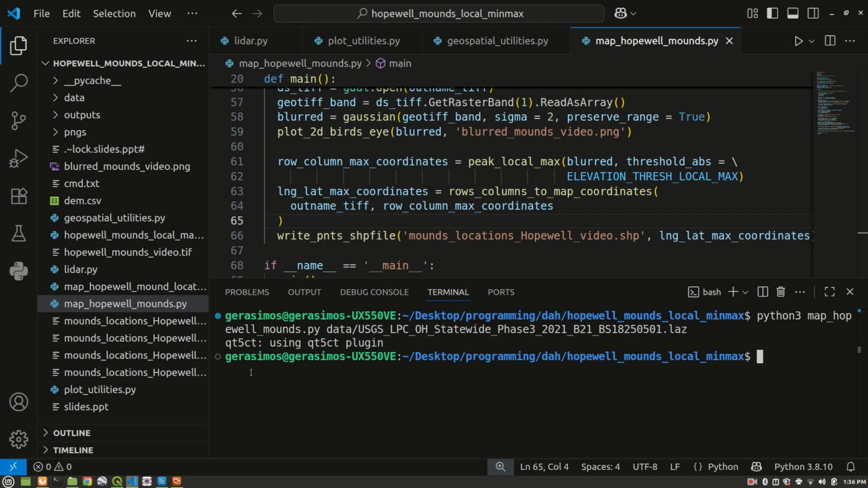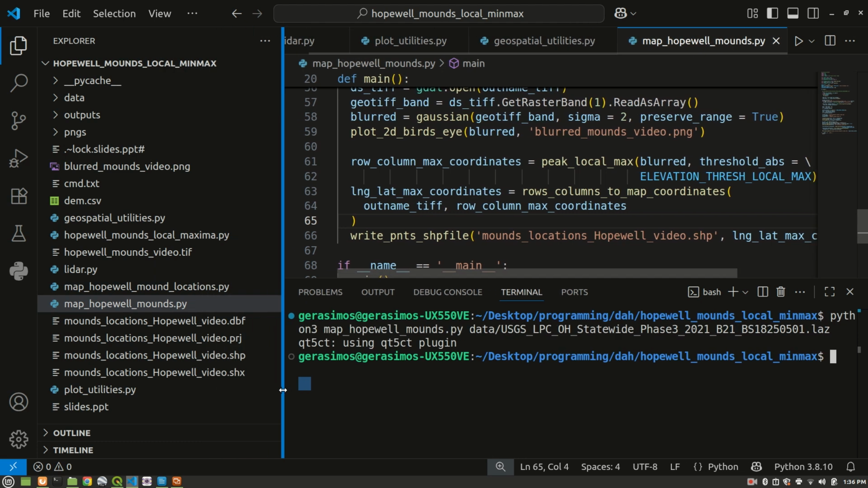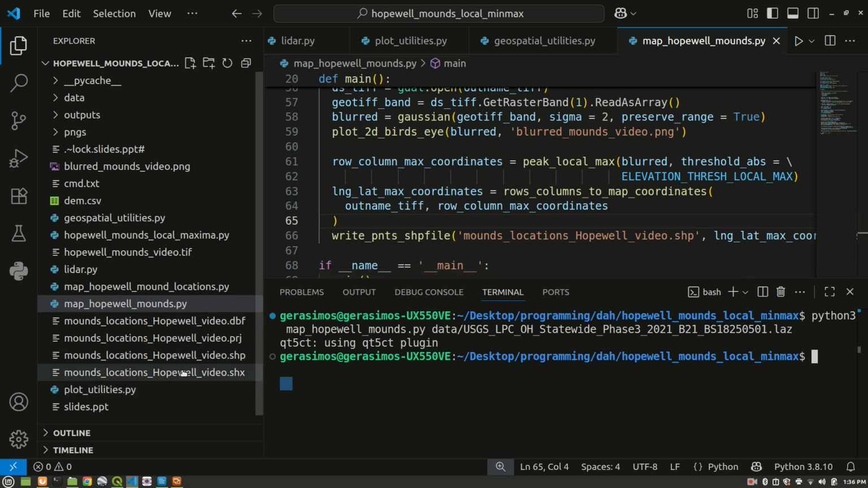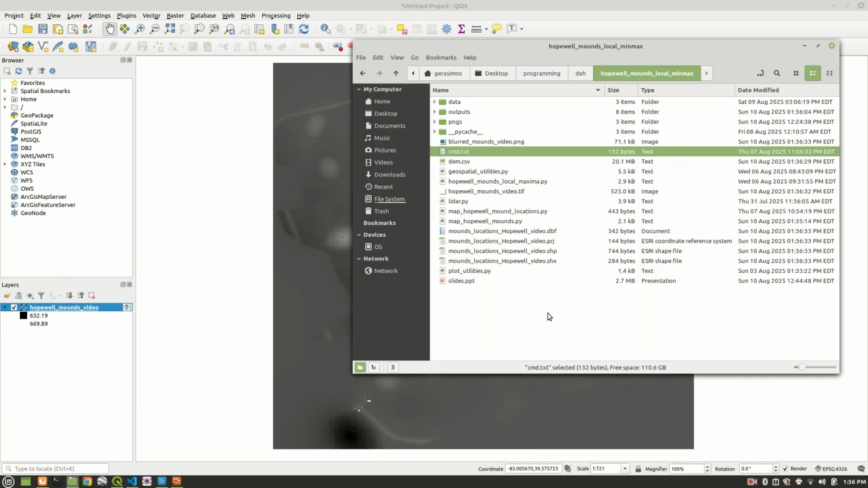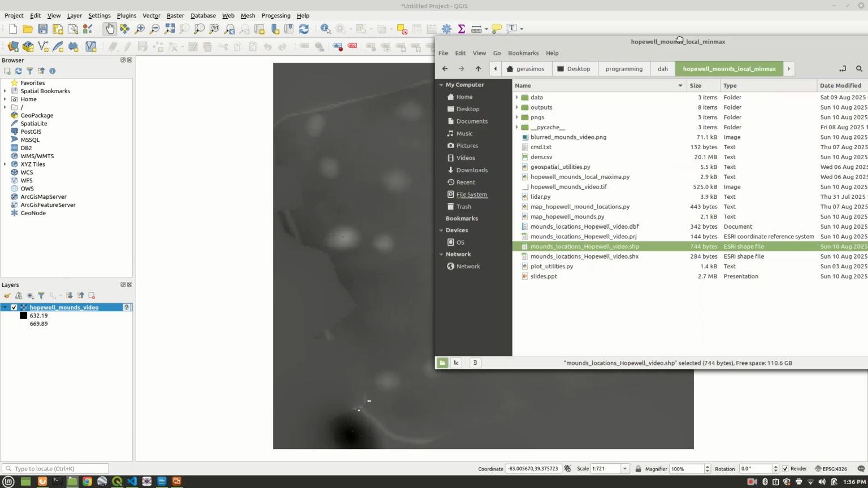Well, it looks like it got done running, and if I look here on the left in Visual Studio, I think we got our shapefile. Mounds underscore locations Hopewell underscore video dot shp. So let's pop open QGIS here and see what it looks like.